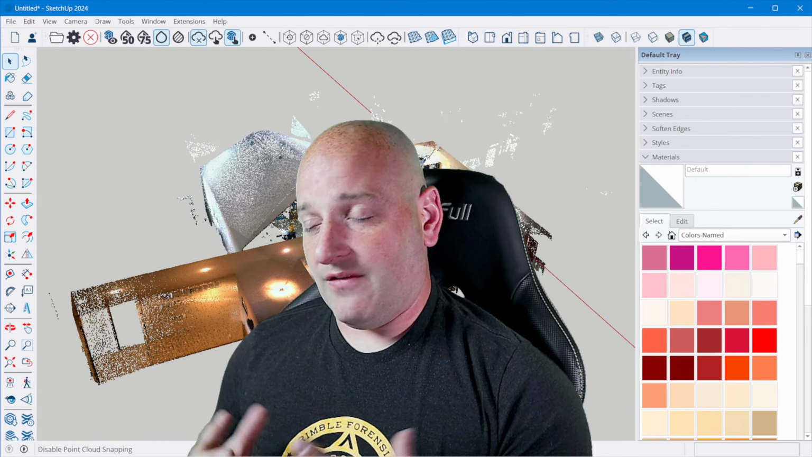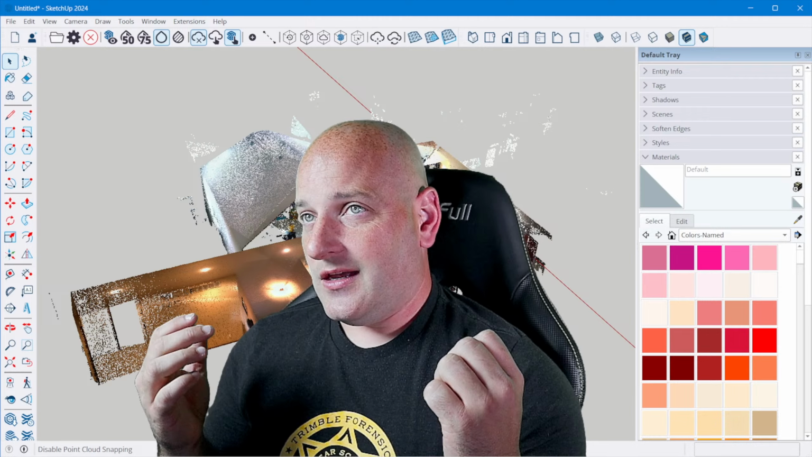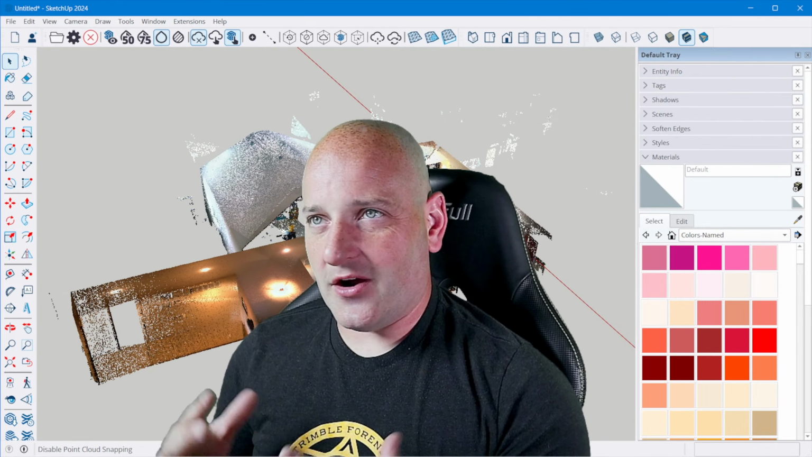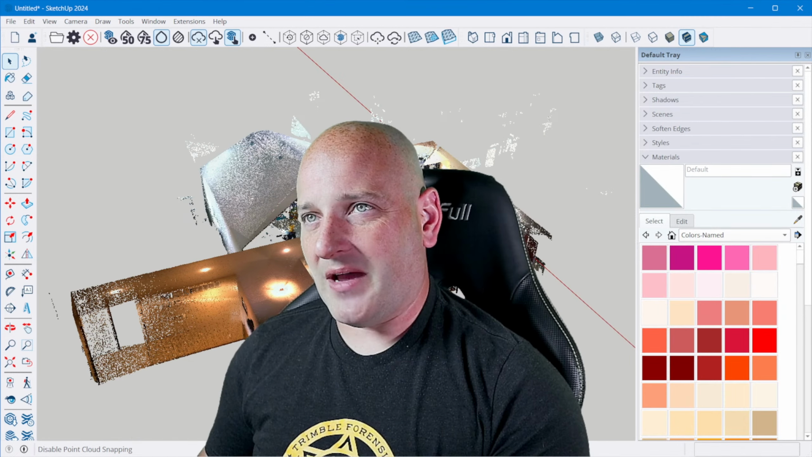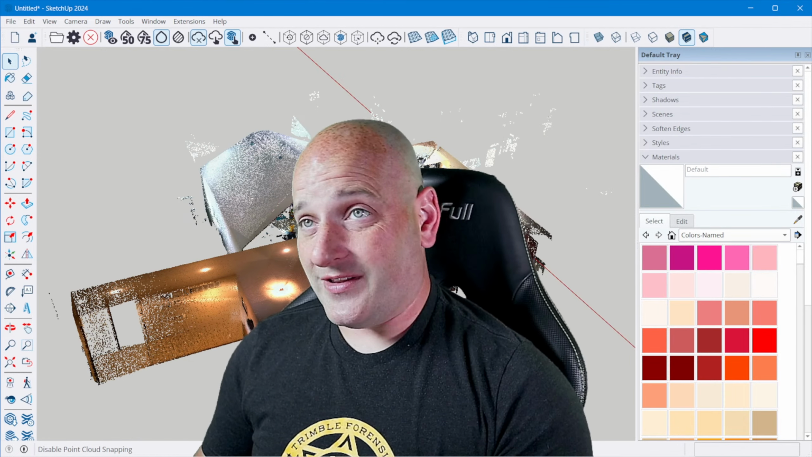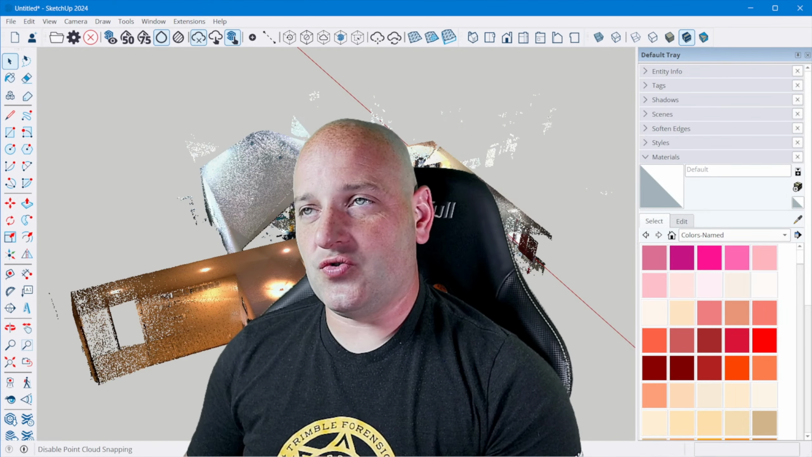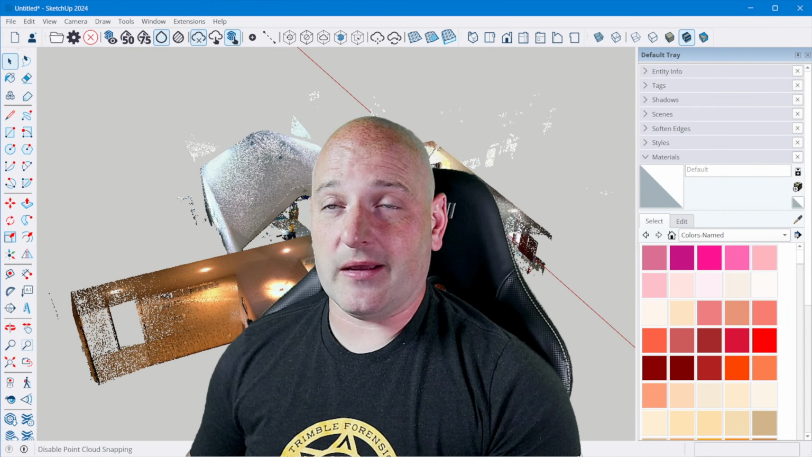If you have SketchUp Studio, you have everything you need to be able to do this. And all I did there was extract the scan data from my capture file, import the TZFs using Scan Essentials, import that into SketchUp, and start modeling.